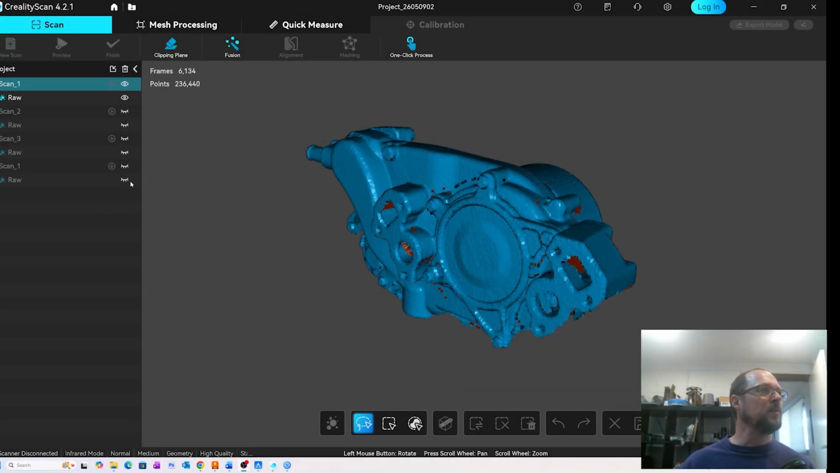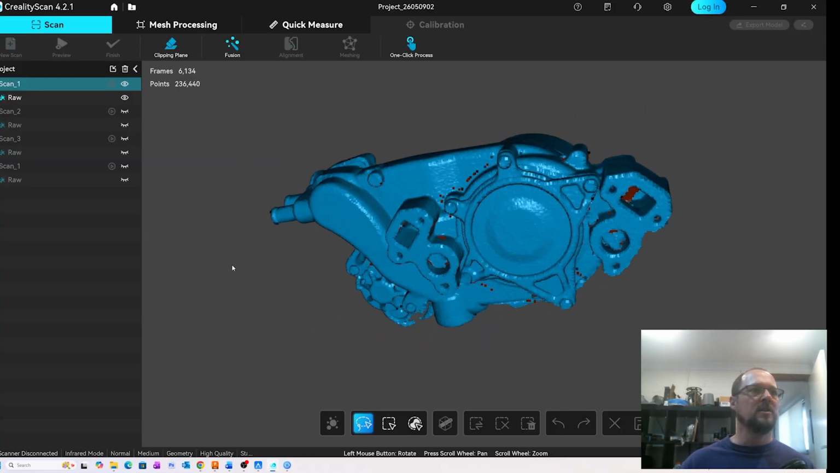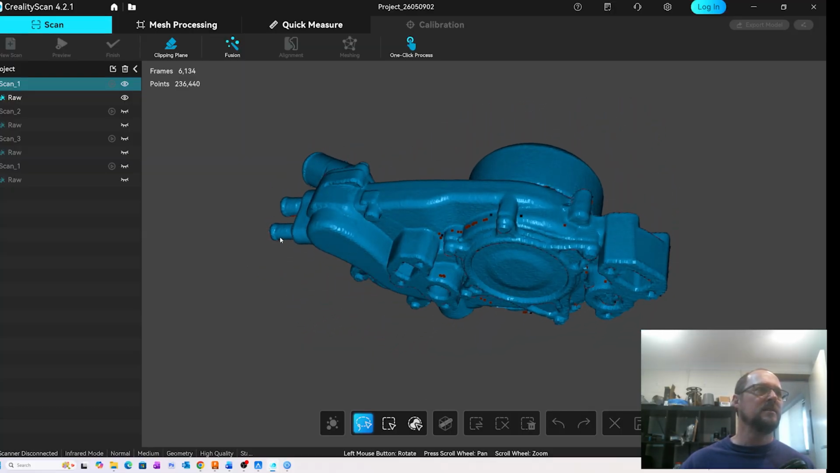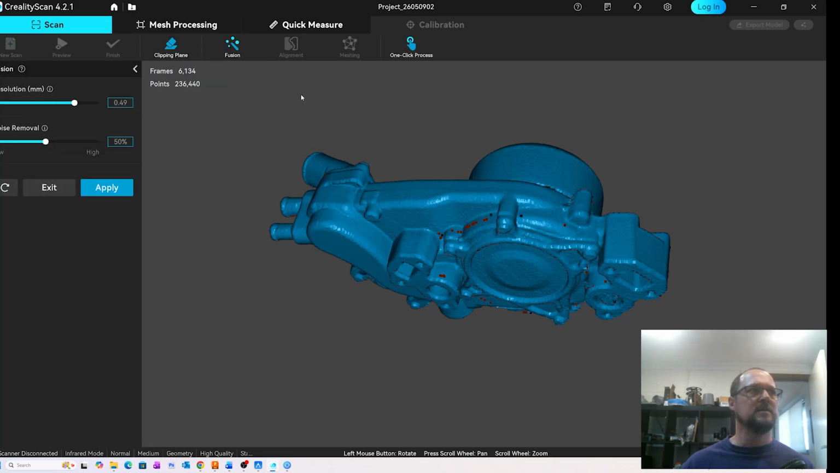So once you're happy with your cleaning up, getting rid of the bits you don't want, in Creality you go through a fusion process, then you can align. I'm just going to leave everything at defaults for both bits of software, and we'll see how it comes out.